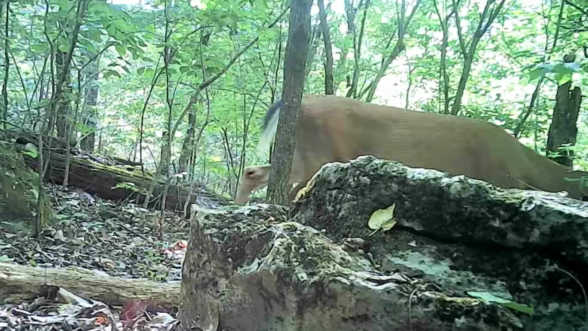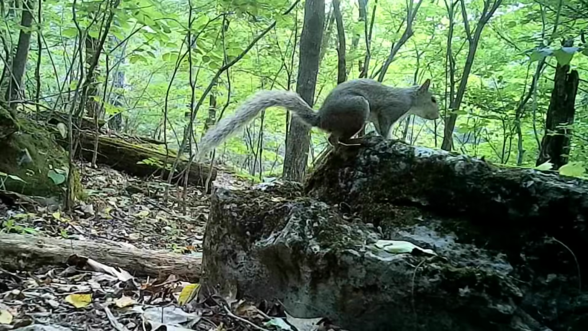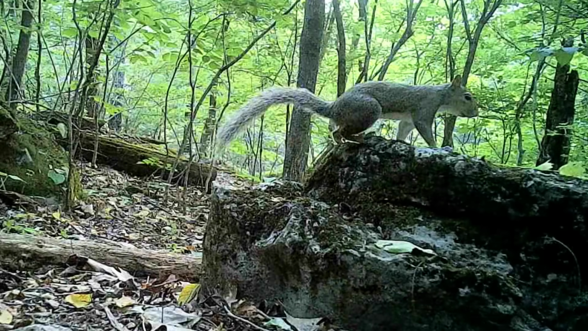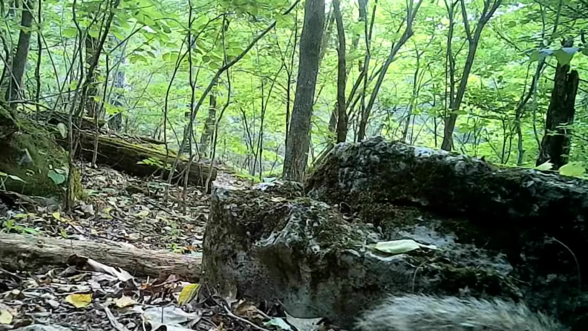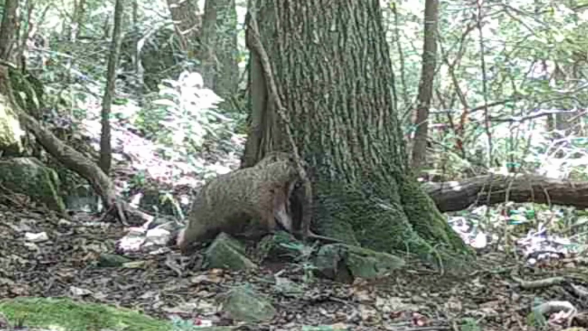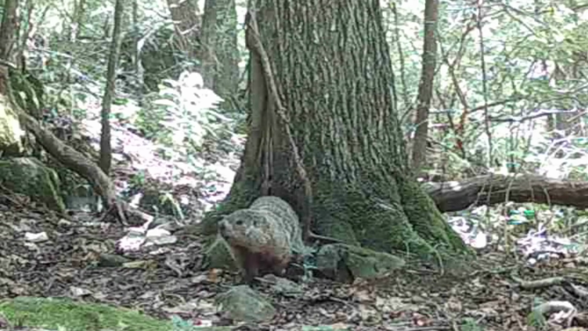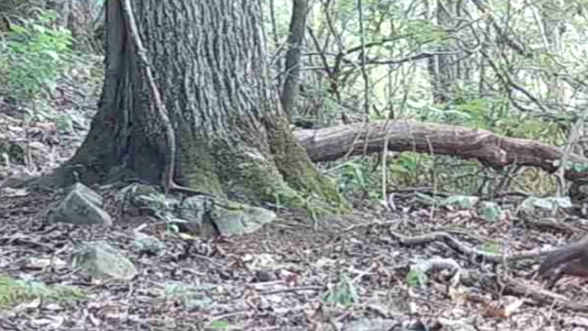And at the log, there's a deer in the background passing through. And old Ricky, he's always checking his spot. And at the tree, old Dirty Dan's moving around pretty good in the morning. And he comes. Move a little bit and watch. Move a little bit and watch. And he just comes and goes.